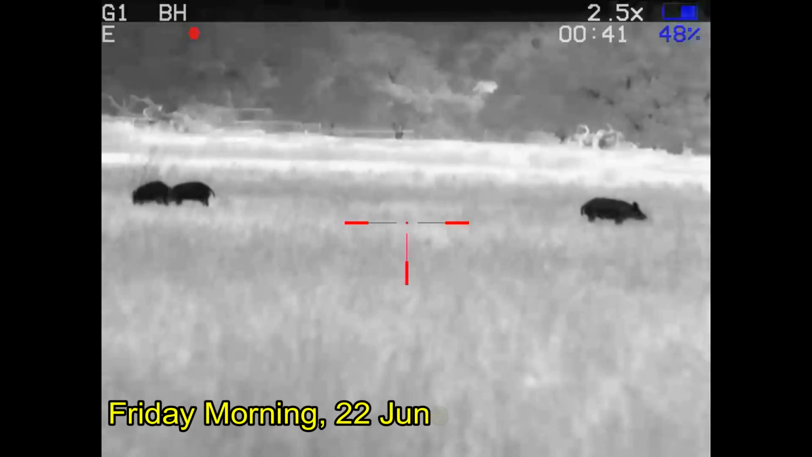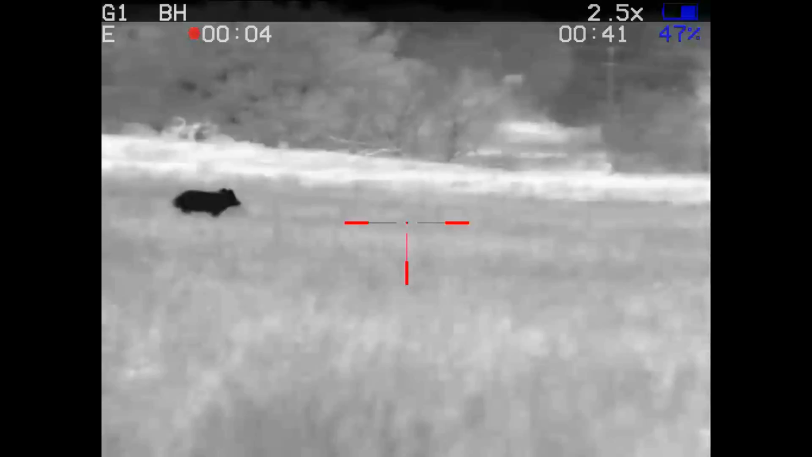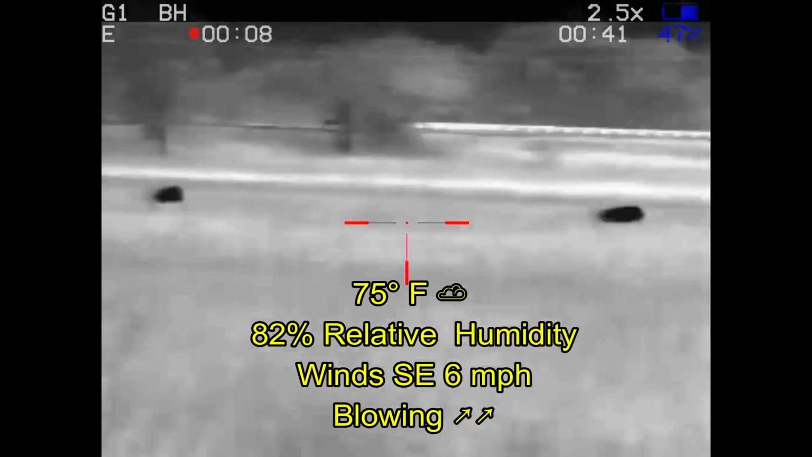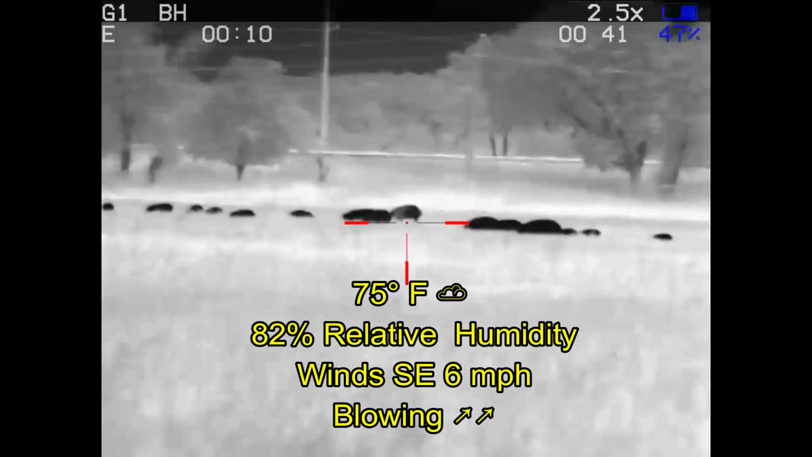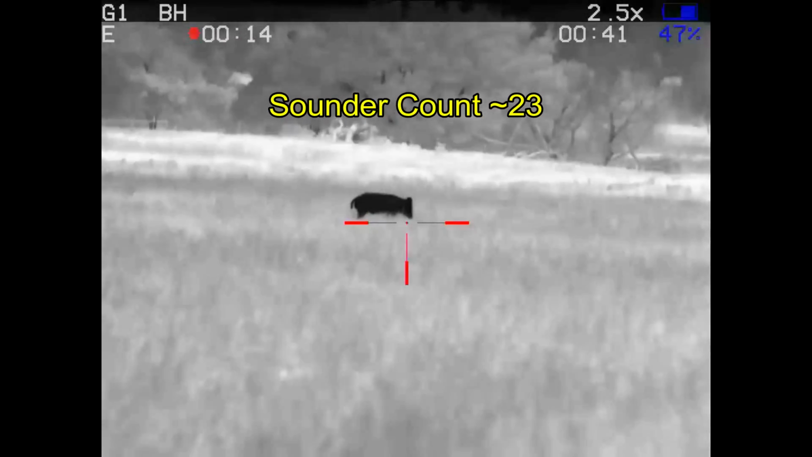Moving on to my next property, I spotted these hogs from the gate, and because of the way the wind was blowing, I had to cross upwind of them to get to the other side of the field so that I could make an approach towards them. Otherwise I'd be approaching with the wind. And I estimate there are about 23 hogs here.